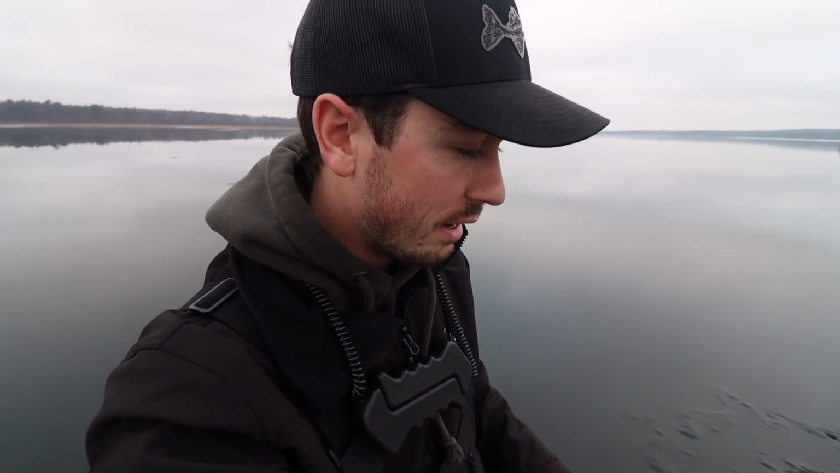And also, I apologize if you guys are hearing some wind noise. It is really stinking windy out, but as you can see, there is water all over the stinking ice, but there's still plenty of ice.